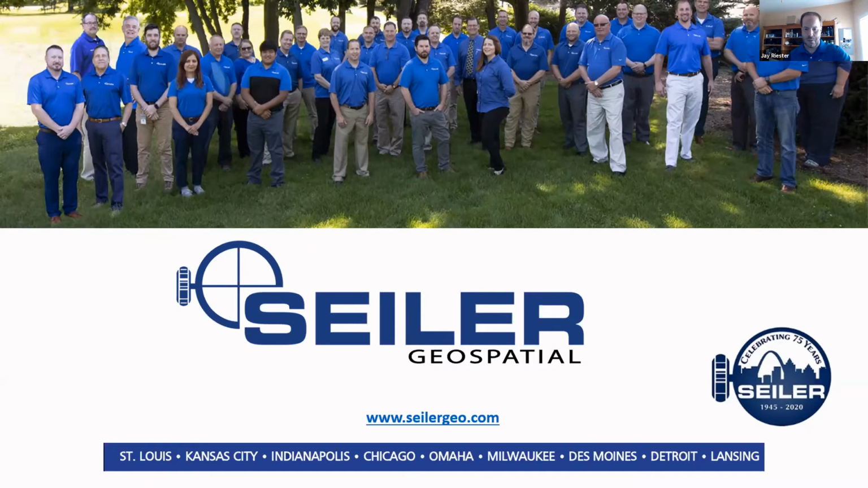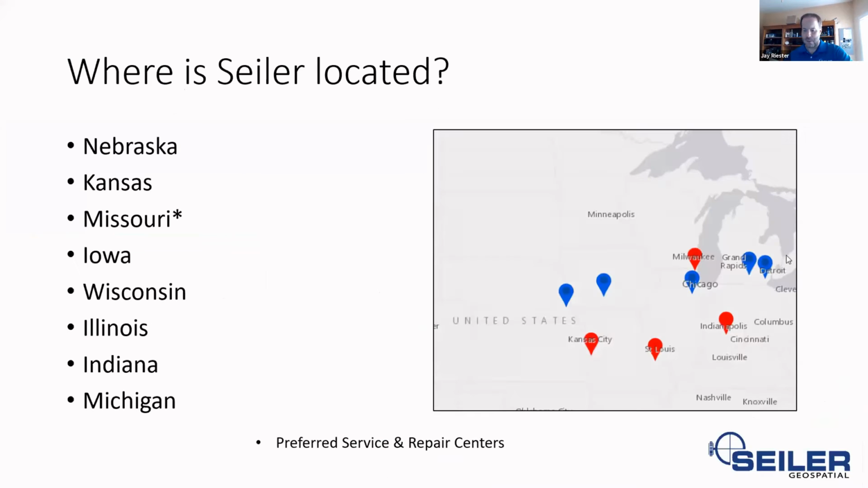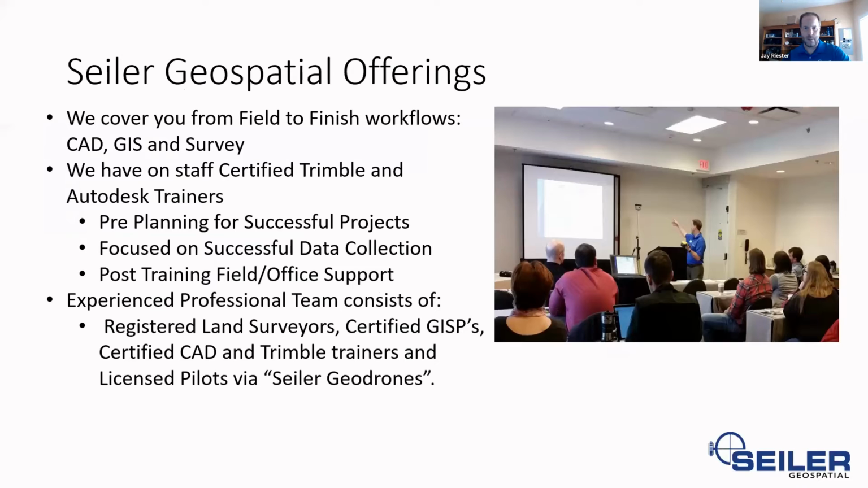So a little bit about Seiler Geospatial. Again, if you saw the opening this morning, we're based out of St. Louis, but we have offices throughout the Midwest. This is our team a couple years ago at a team meeting. Here's a quick little map of where our office is located. And yes, that is an Esri AGO map. See how I tied that in there, being a silver business partner? Hey, you gotta ad lib sometimes.